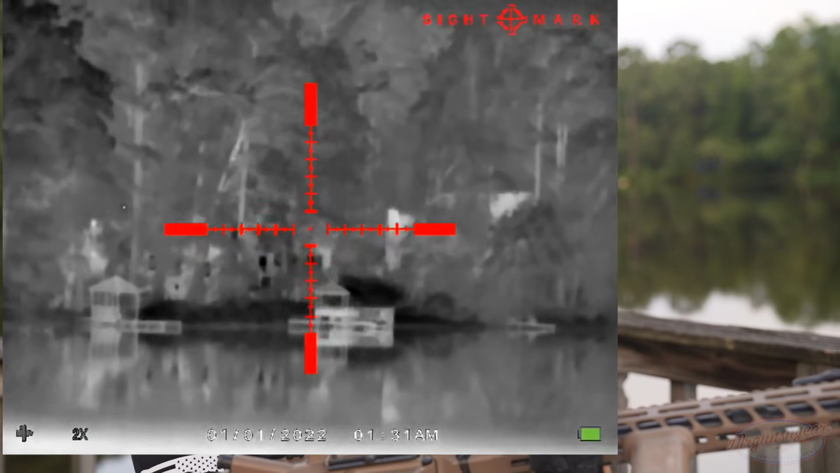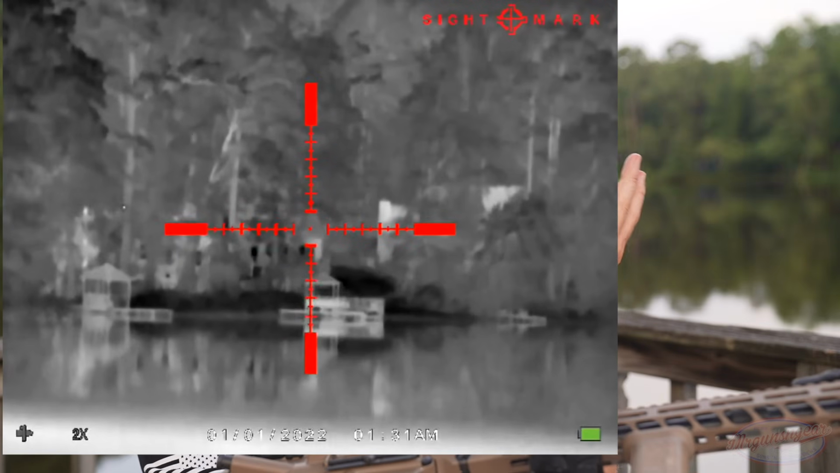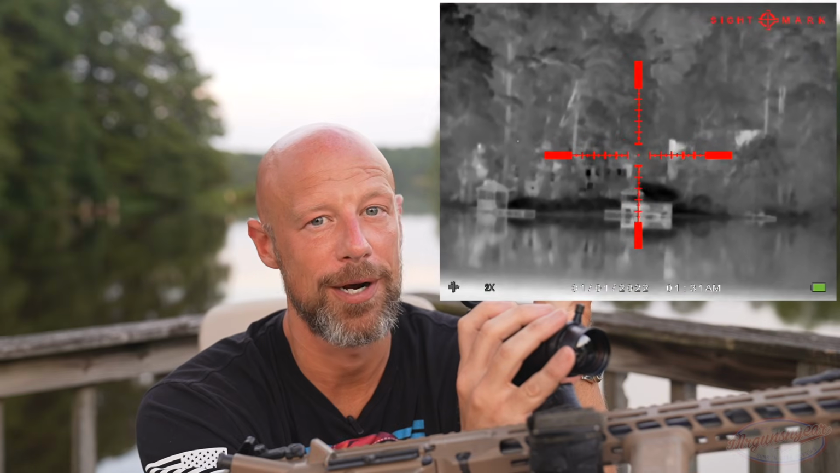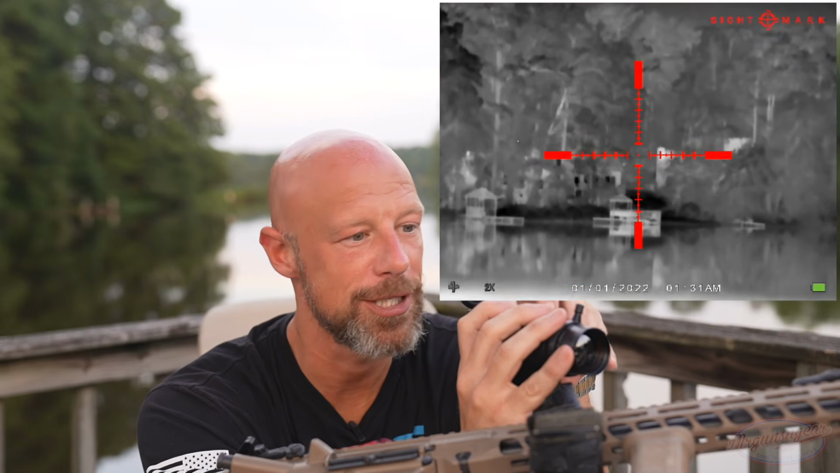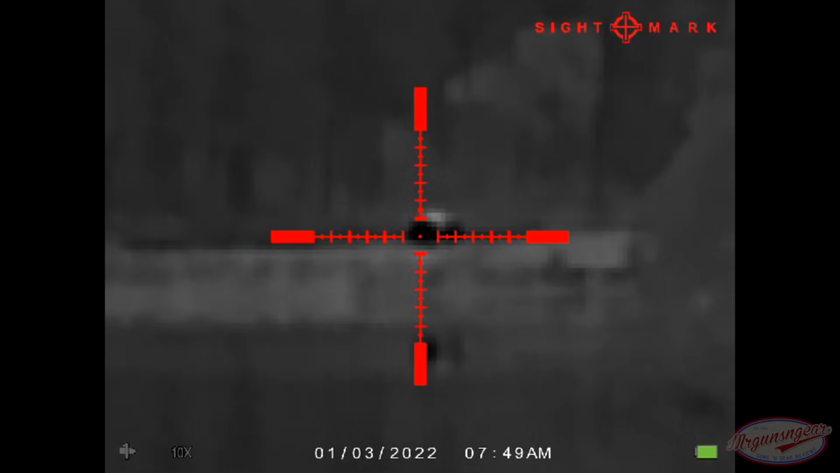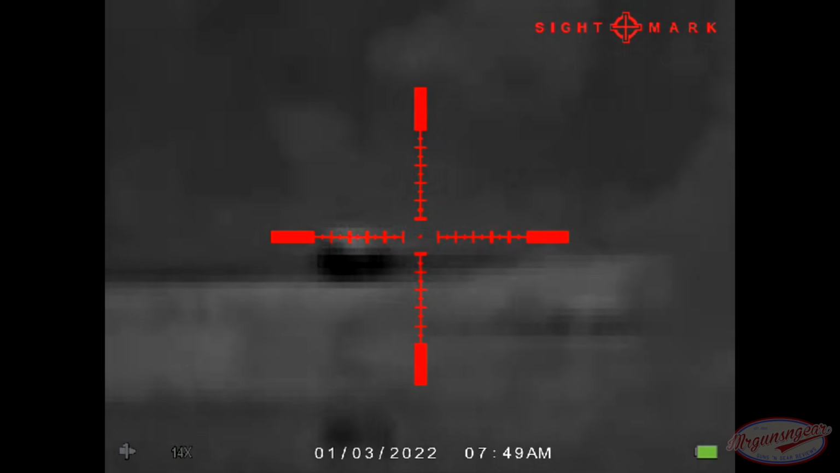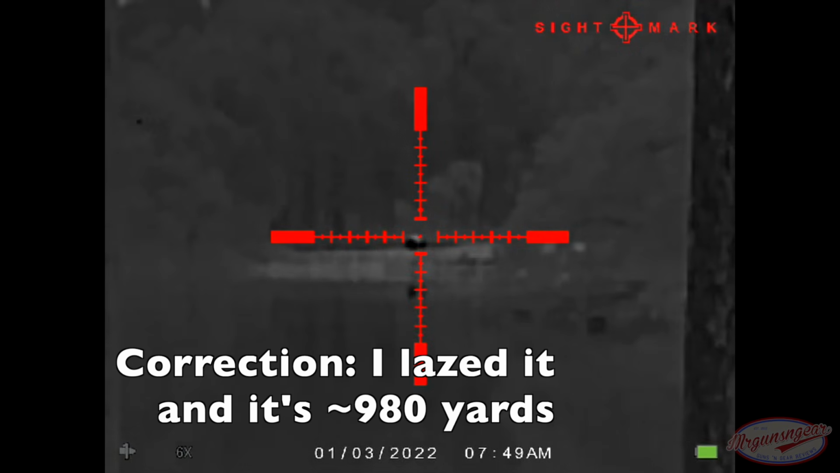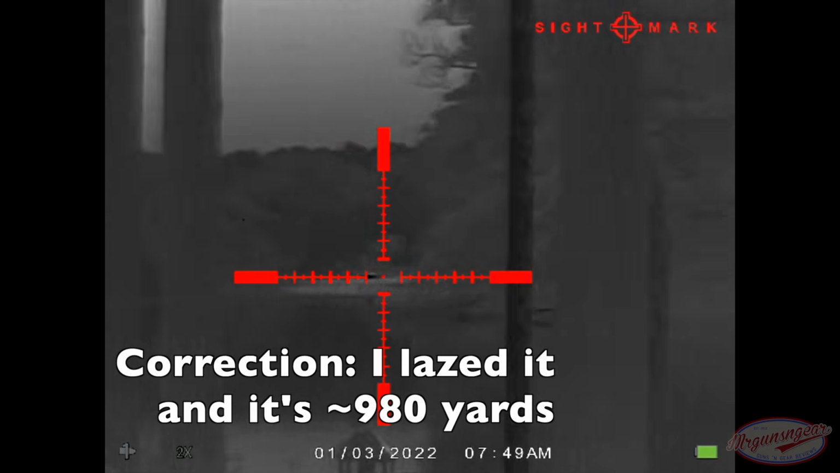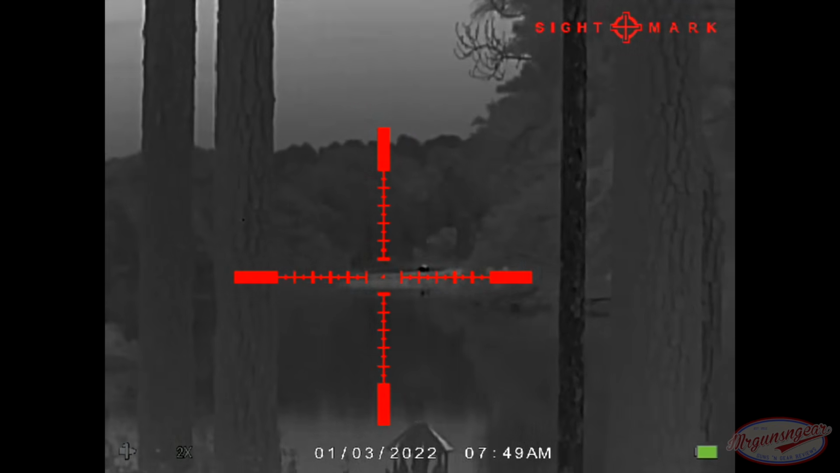For me, I've been using thermals for a long time. Basically, my personal preference, I always use white hot or black hot, just depending on the actual conditions. So that black dot out there is a vehicle. That is about 1,100 yards away. I'm actually kind of surprised it picks up that easily.